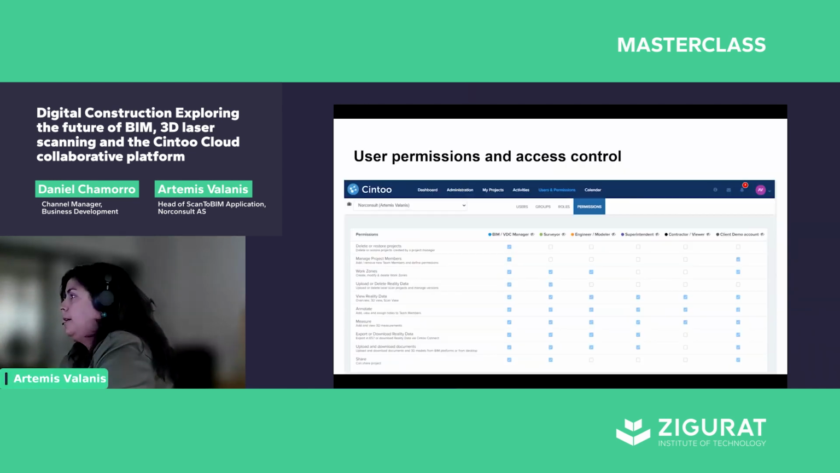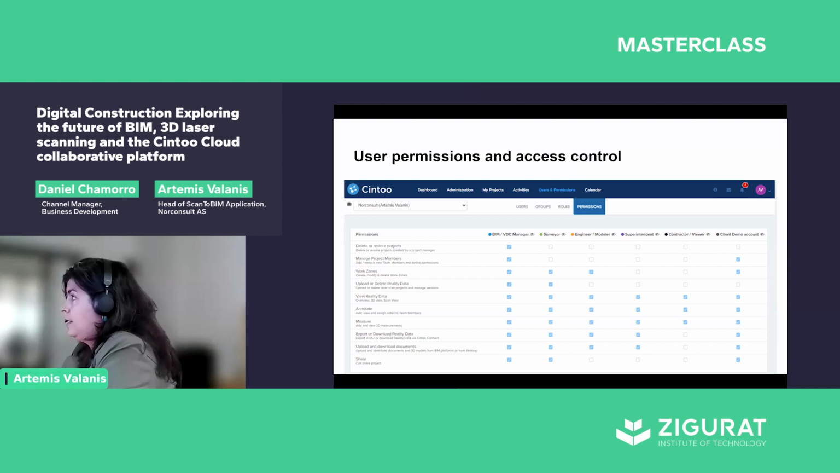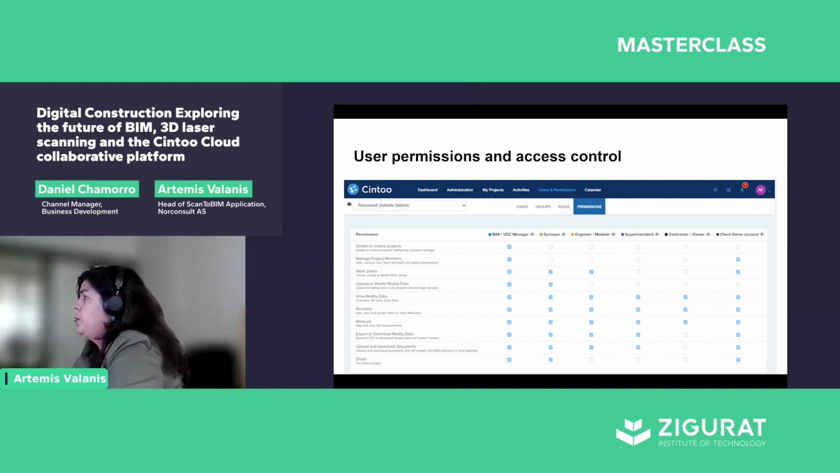Another feature that we appreciate with Cintoo is the possibility to create different types of users and control access. And this is very important because in a process where we might be handling some sensitive data for some of our customers, it is usually a good process to be sure that the key partners have the right access, the access that is needed, but maybe